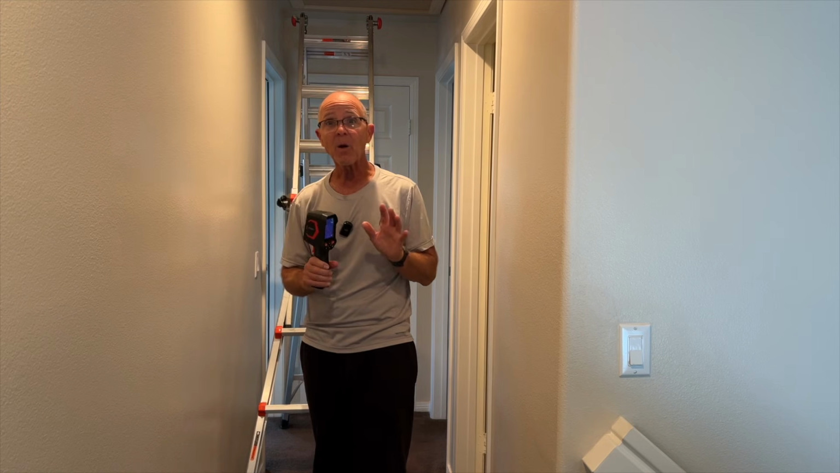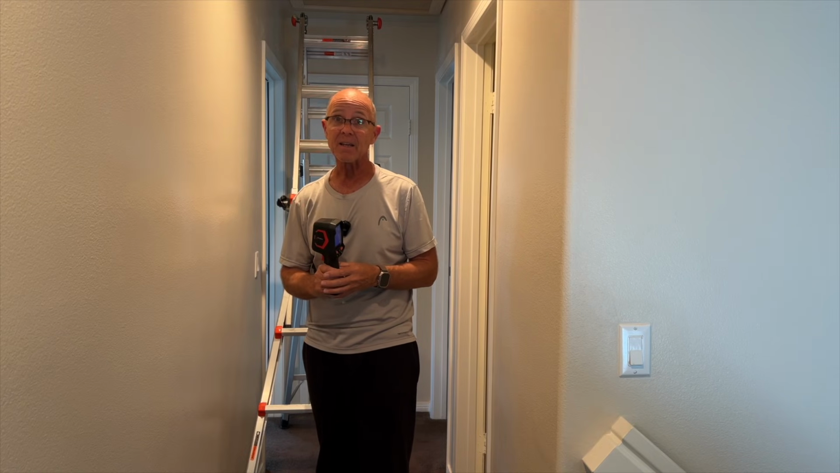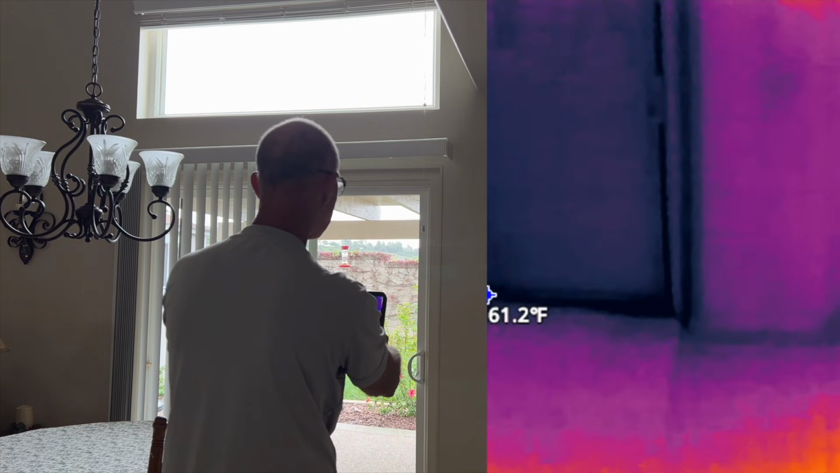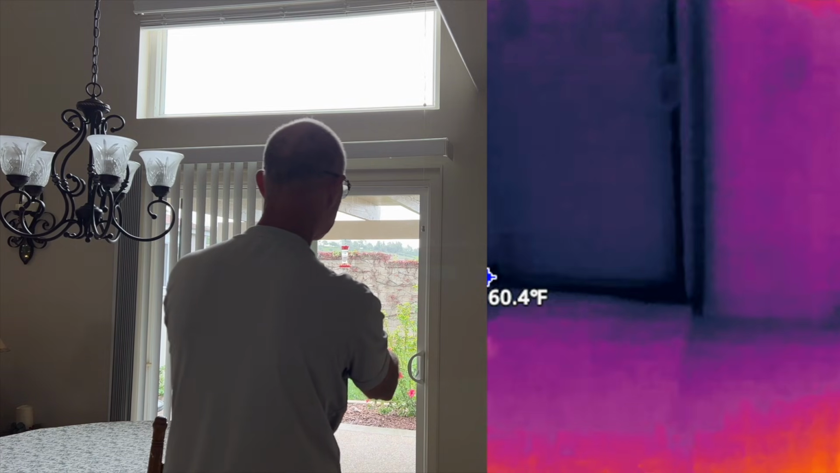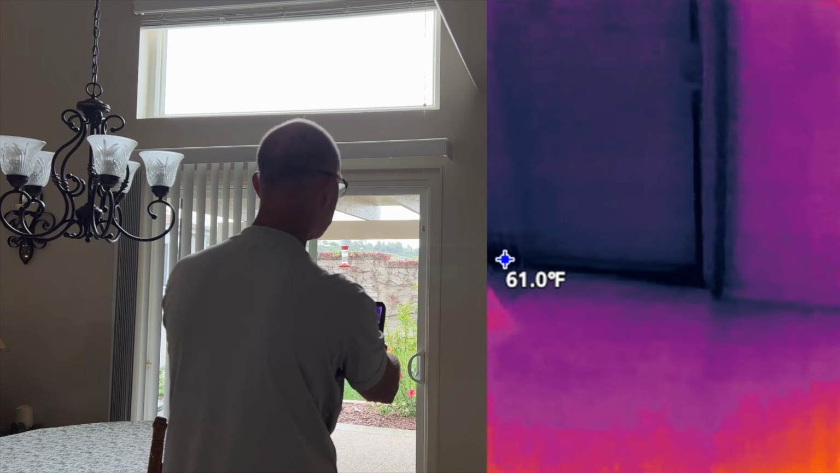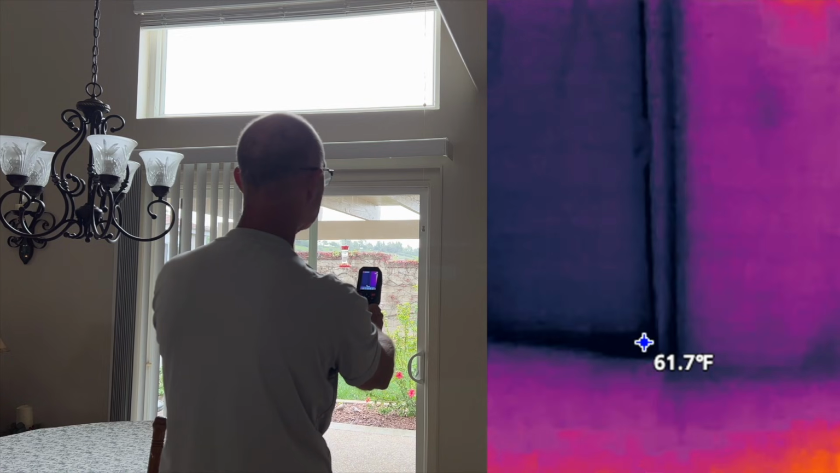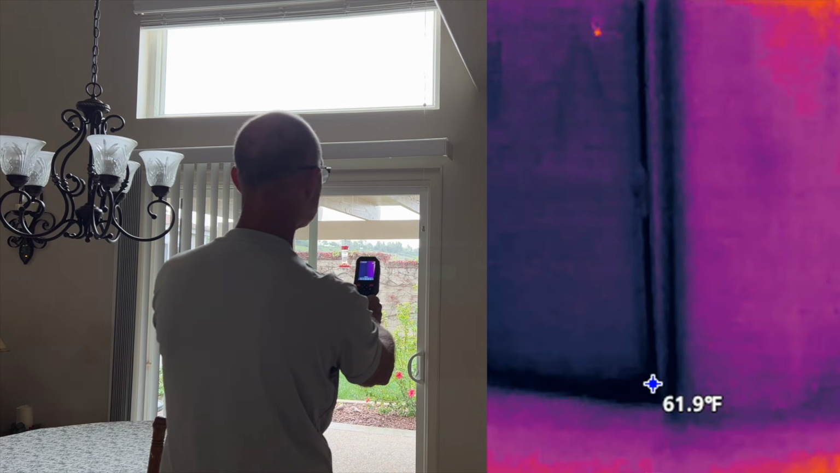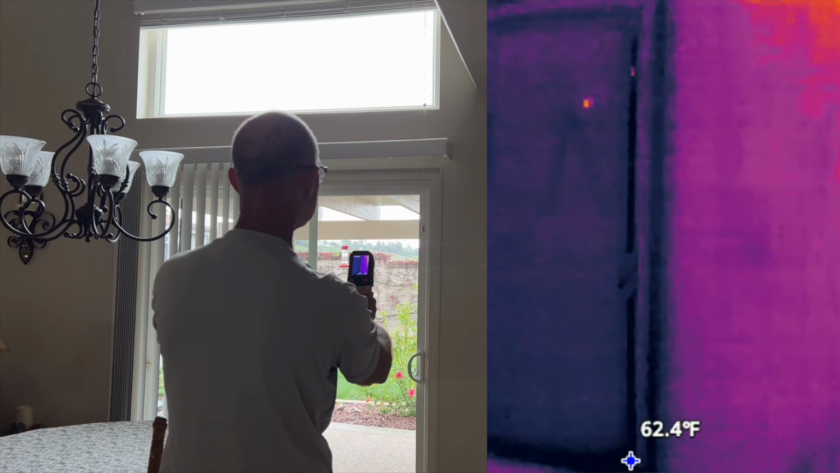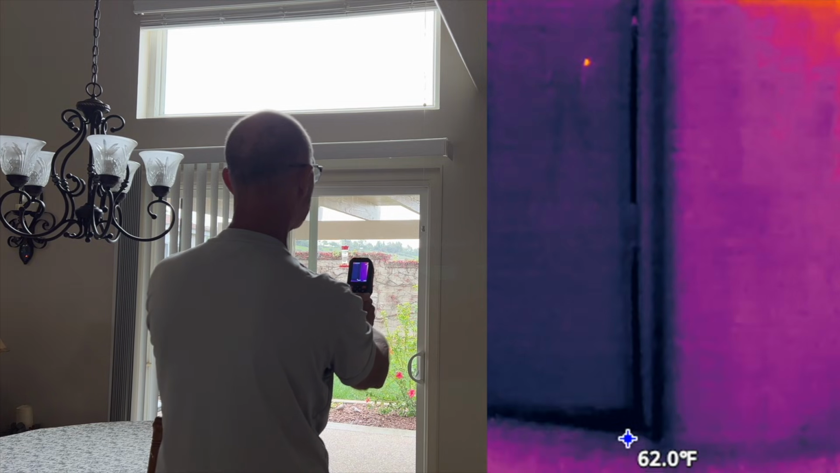Now I want to show you how well this works if you have drafty windows to find an air leak. I'm going to check the temperature of the door seals. Right now it's saying looks like 61 degrees, 60 degrees right at the bottom. Let's go towards the top. Let's get rid of our menu screen. So it's still catching the 62 at the bottom.